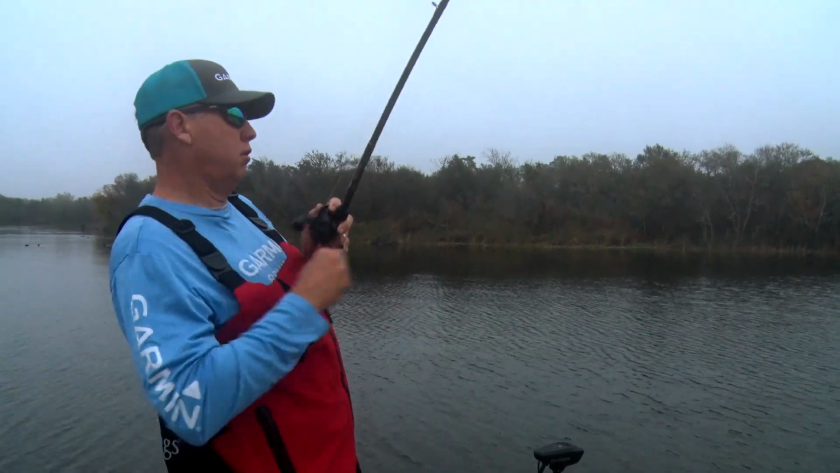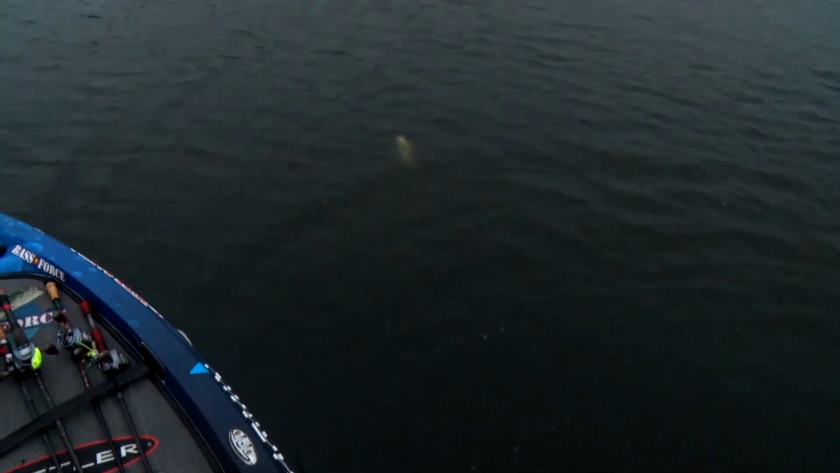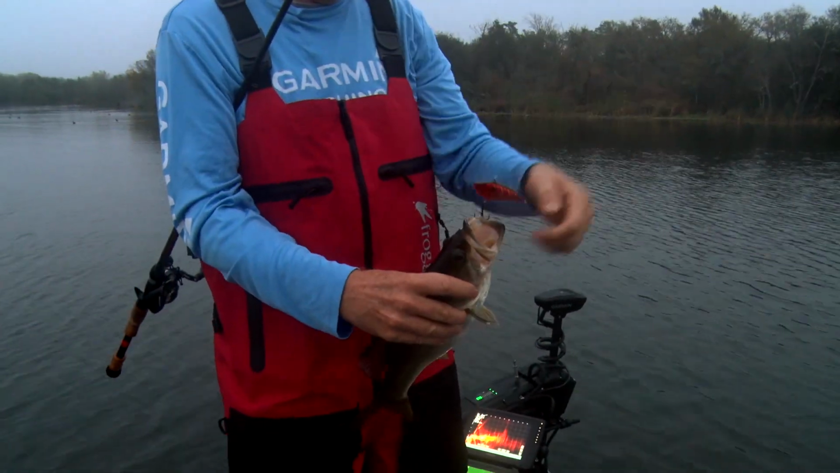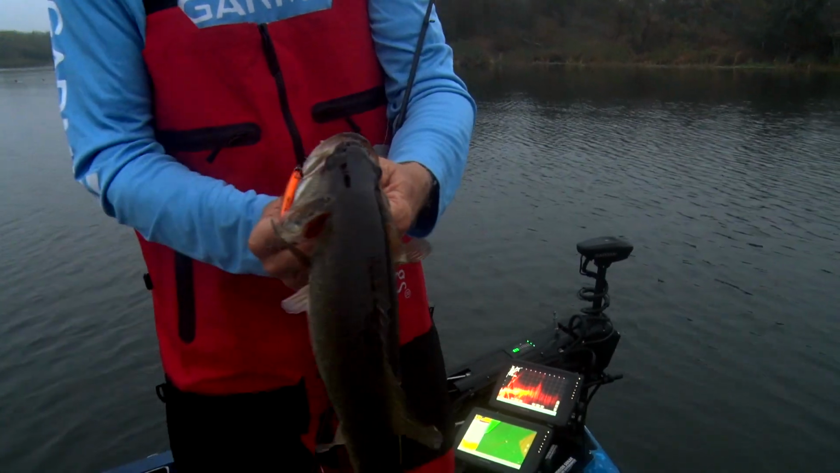There's one. Let's see what he is. Little fish right there. Right on the front hook. I like to see them getting the front hook of the bait. That tells me that they're pretty aggressive and they're really hitting all the bait. So that's a good thing.